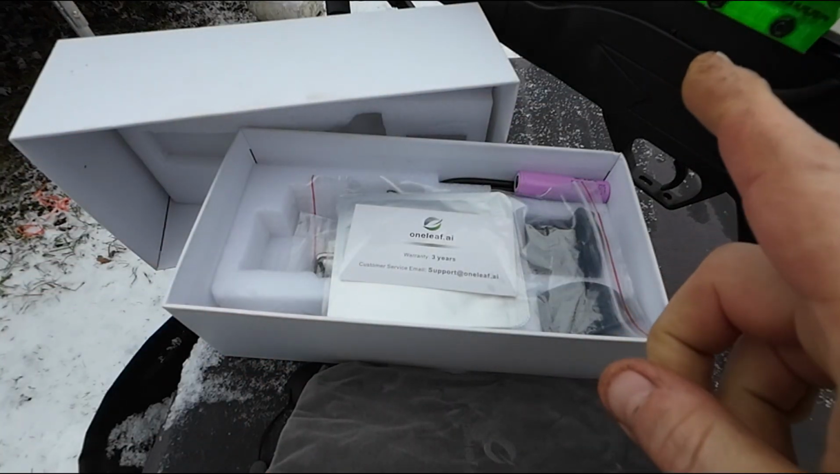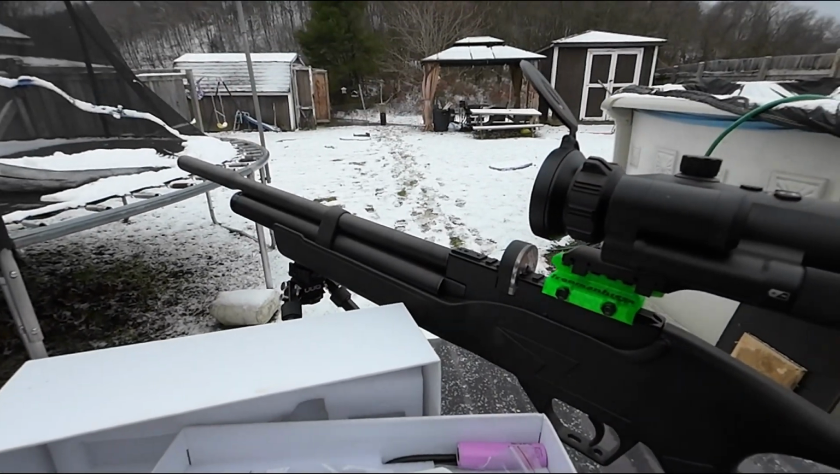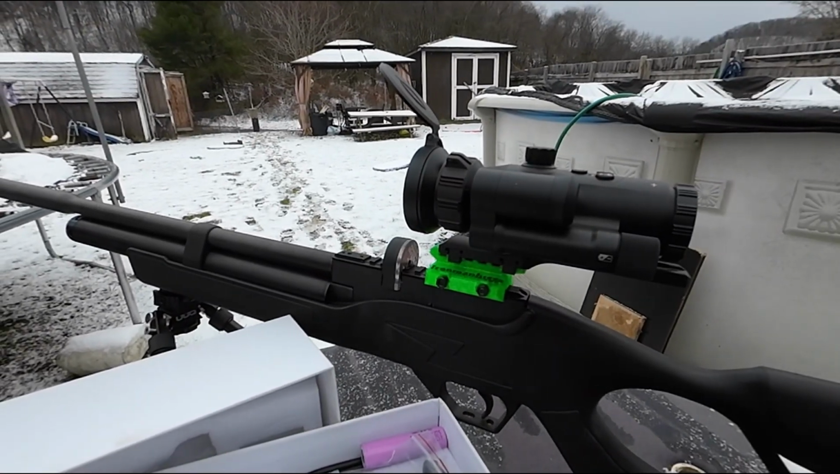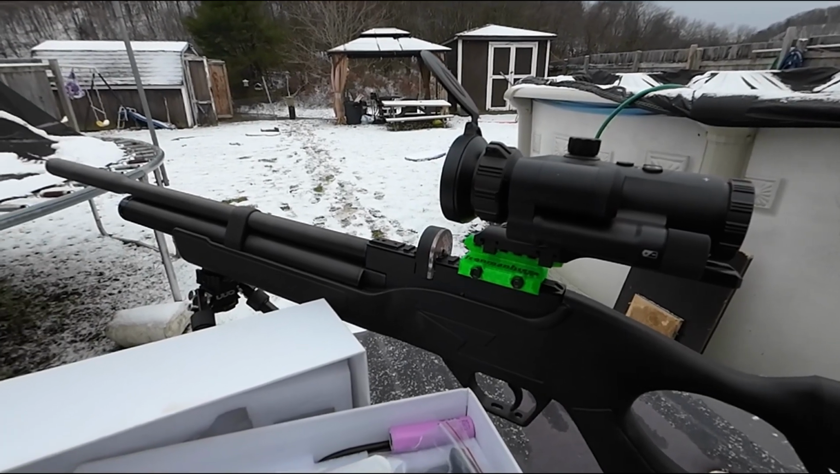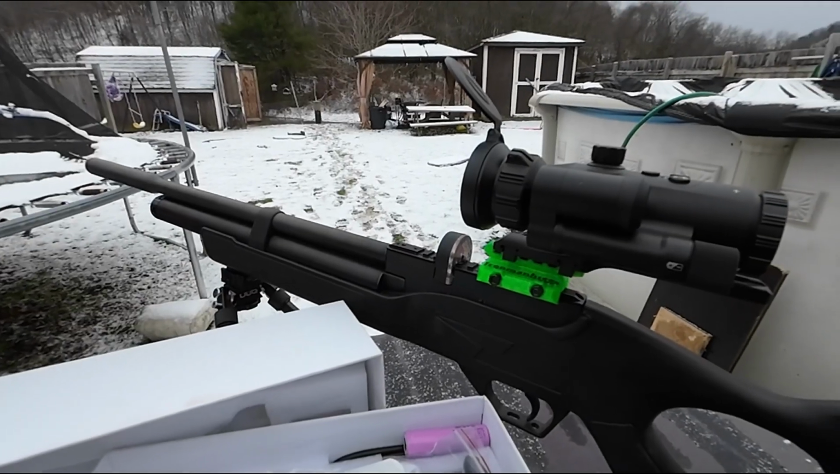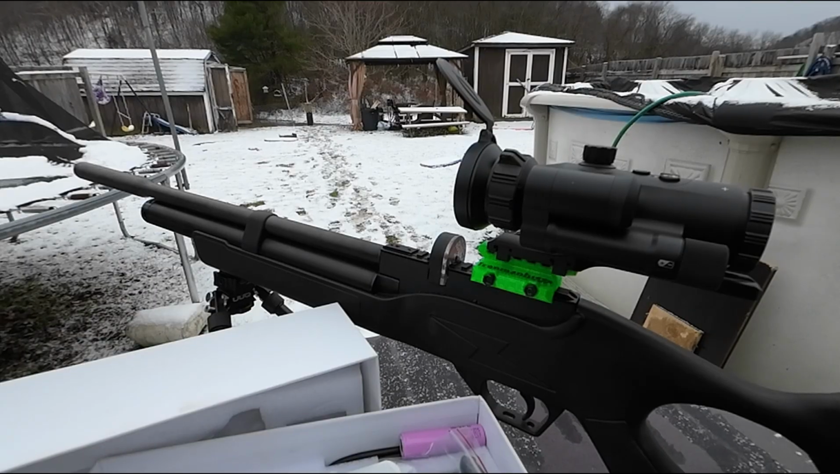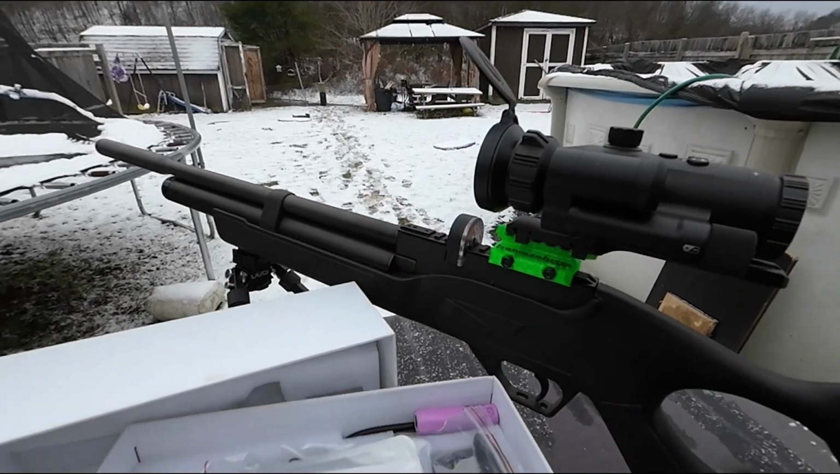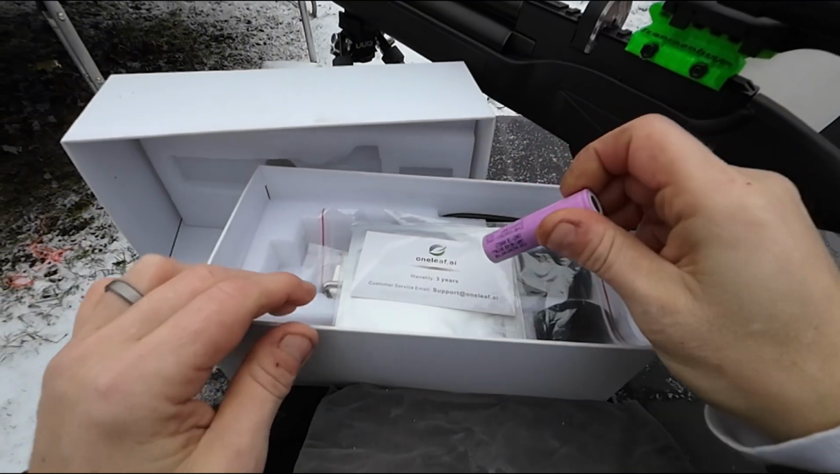And yes, I have used this, and I will show you some images here later. They weren't the best. I wasn't fully tuned, no, not tuned, but I wasn't fully focused in. But I took this out rifle hunting. It is legal in PA to use a thermal scope as a spotting scope. You cannot have it affixed to your rifle, but you can use it as a spotter. So anyway, great advantage of this new scope.